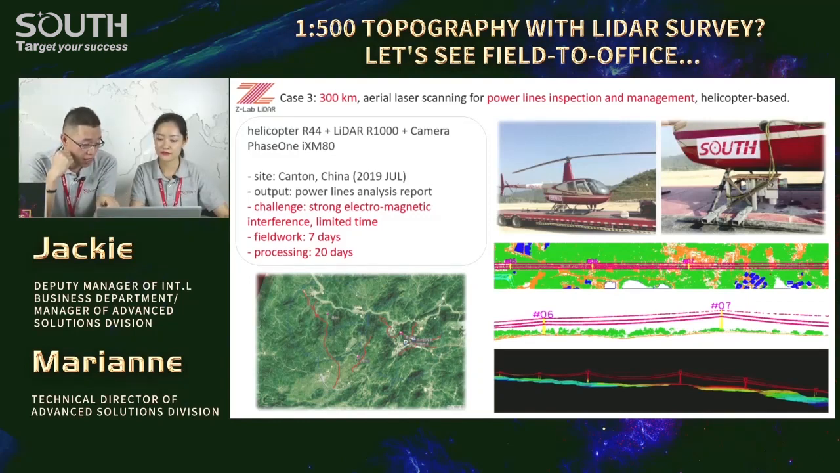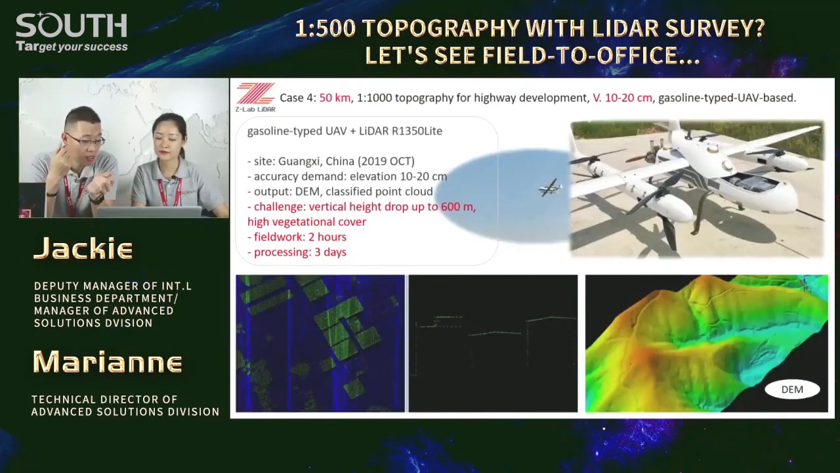Then we have another topography job for a 50 kilometer highway development. Within just 2 hours, we accomplished the data capture. Wow, speedy. So that's a VTOL fixed wing, right? Yep, a large size one. Longer endurance, 4 to 6 hours. Gasoline type, not battery type.